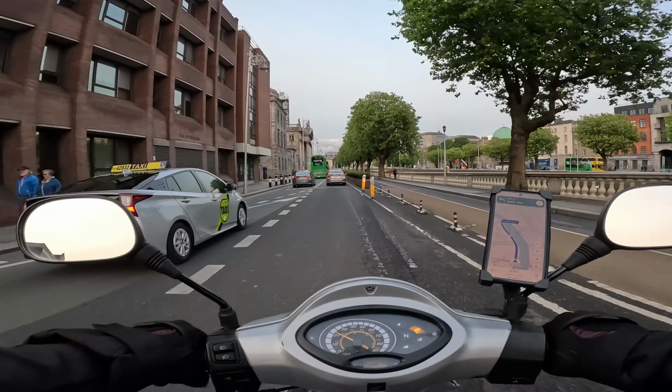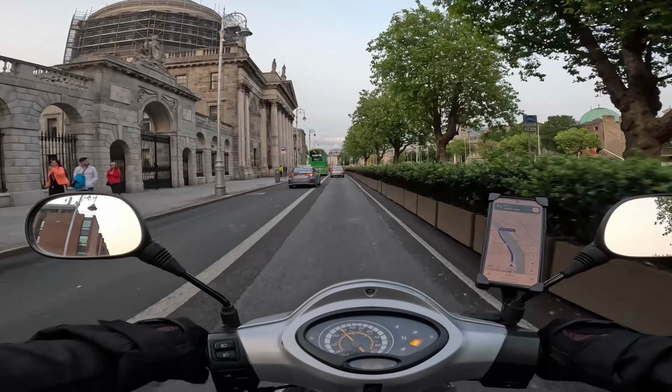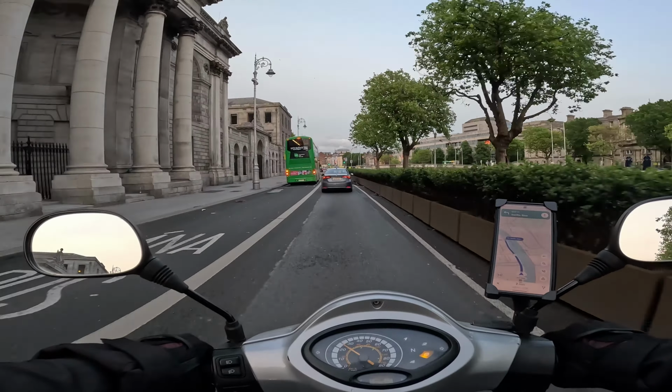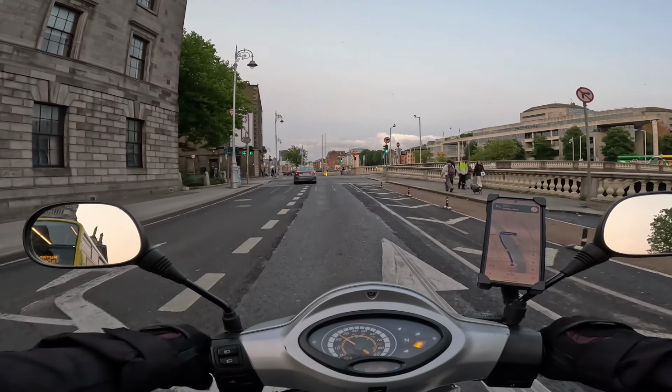But I'm usually very cautious on these roads as well, because at night in Dublin City taxis are everywhere. So I've mentioned this in some of my videos that I do not trust taxi people as far as I could throw them.